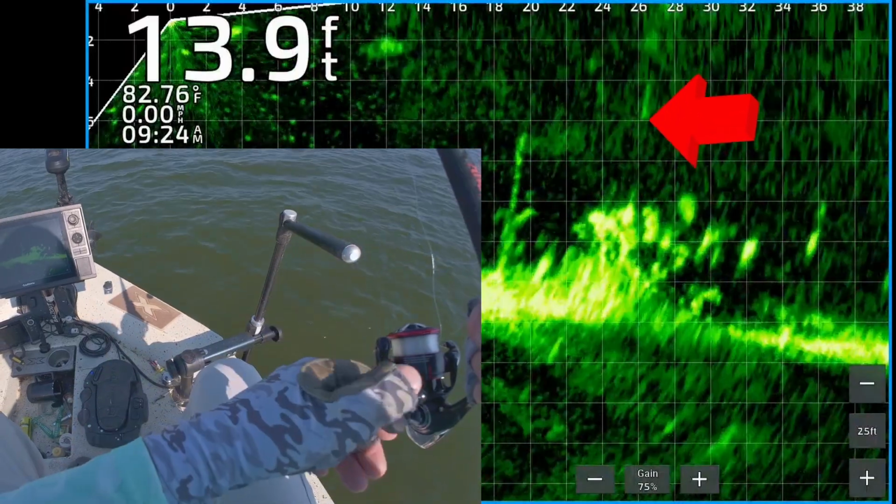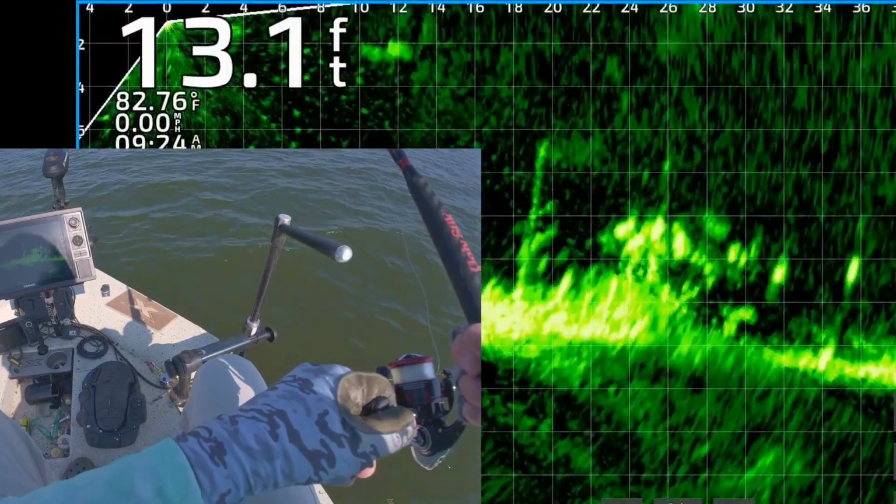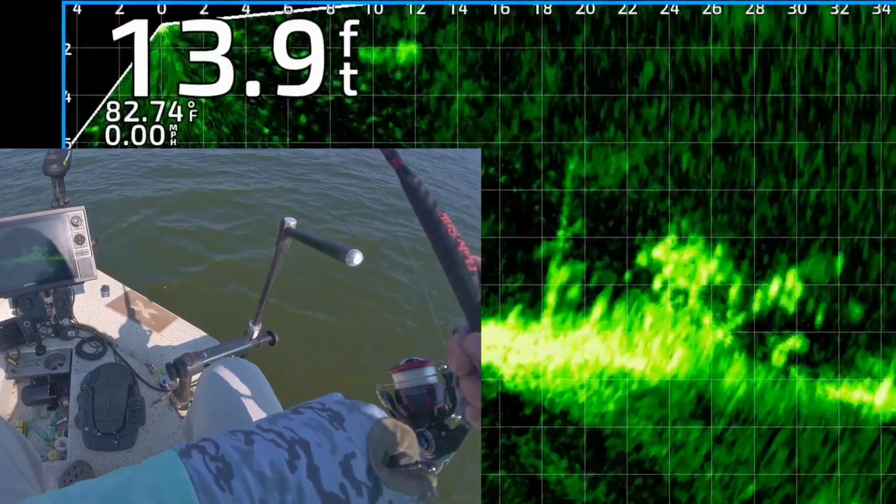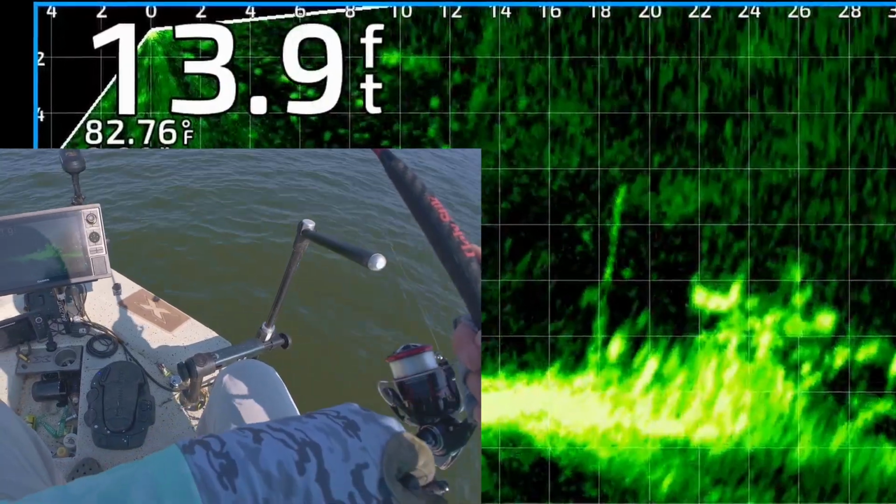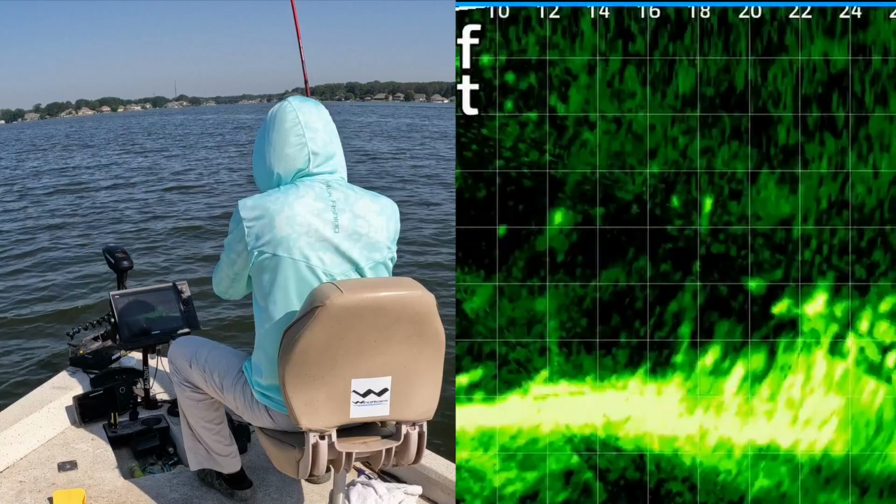There it is, dropping down to him. I'm gonna bring it right on top of him, give it a twitch, and you know what's gonna happen. One of them's about to eat it. He's got it right there. There's one right off that treetop.